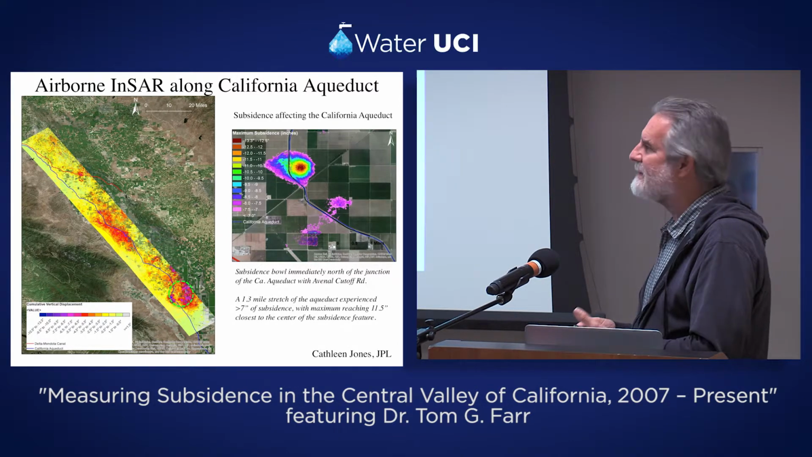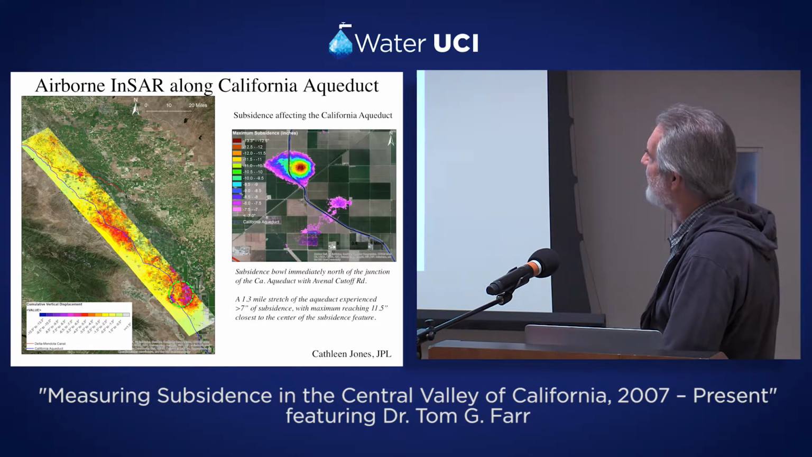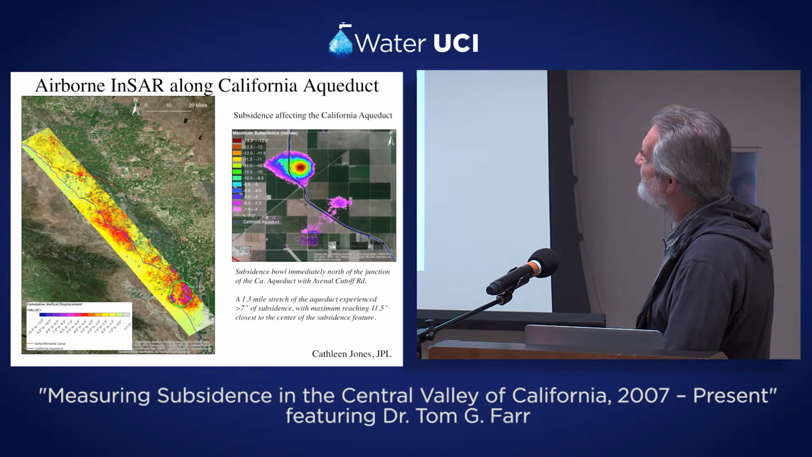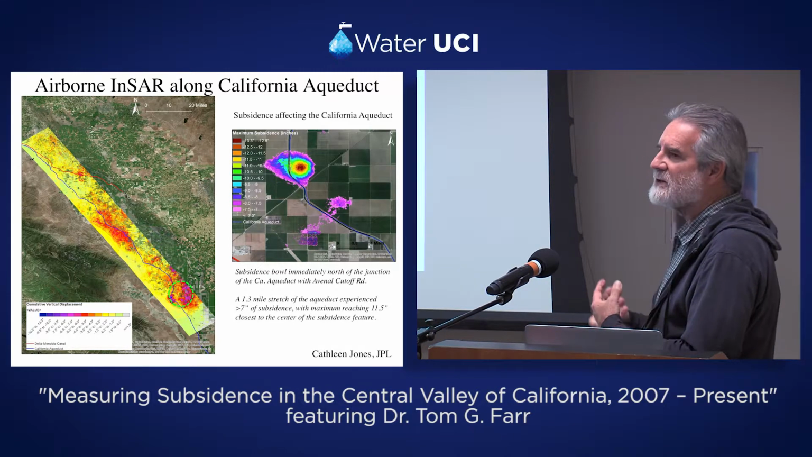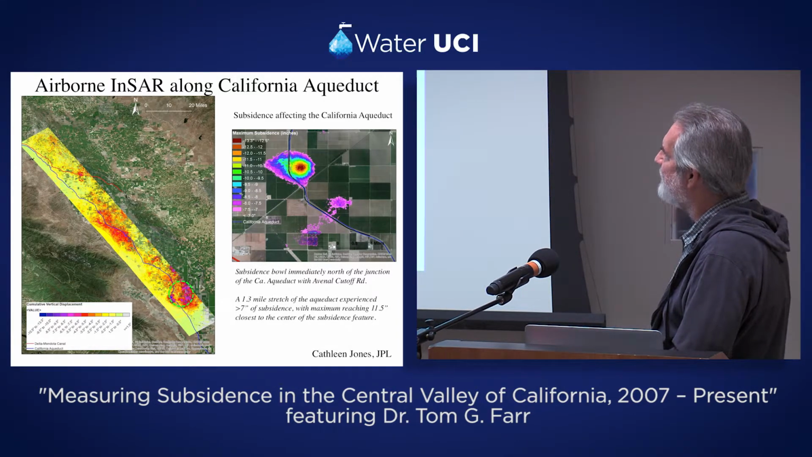It's pretty tricky to collect this kind of data, but we have modified the aircraft to do that. One of the nice things about that, it's a narrower swath, but if you fly along, say, the California Aqueduct, you get higher spatial resolution that way. And plus, you can fly in any geometry and any day you want.